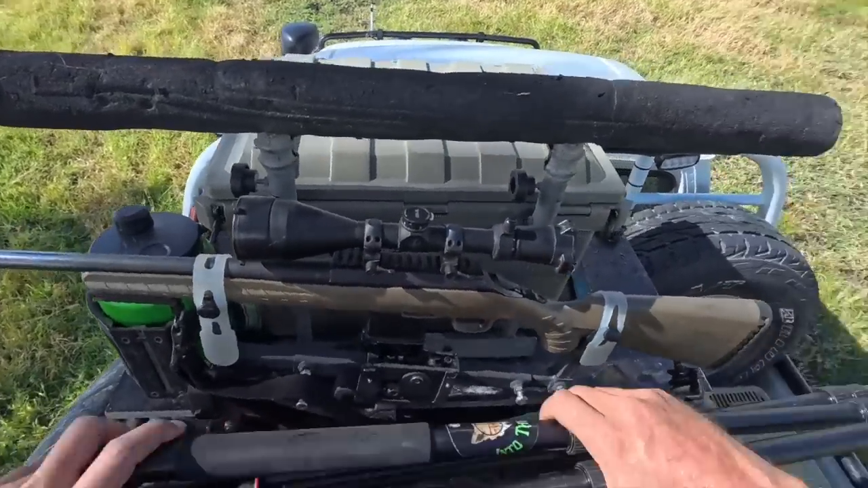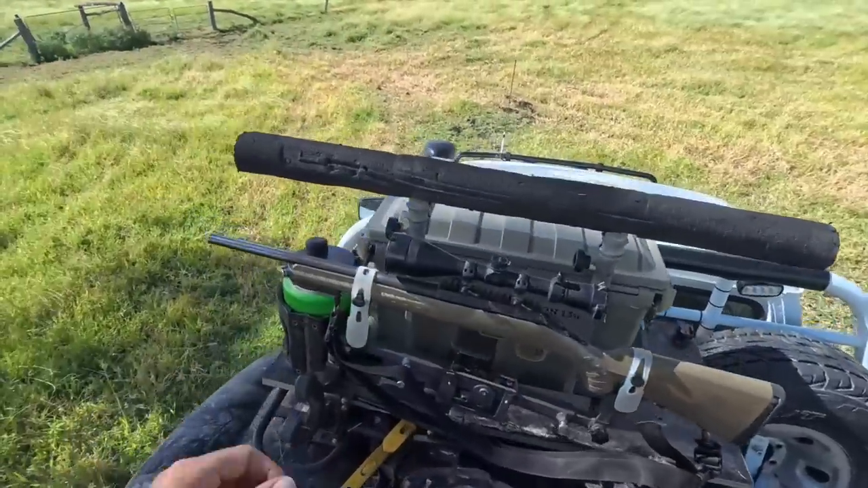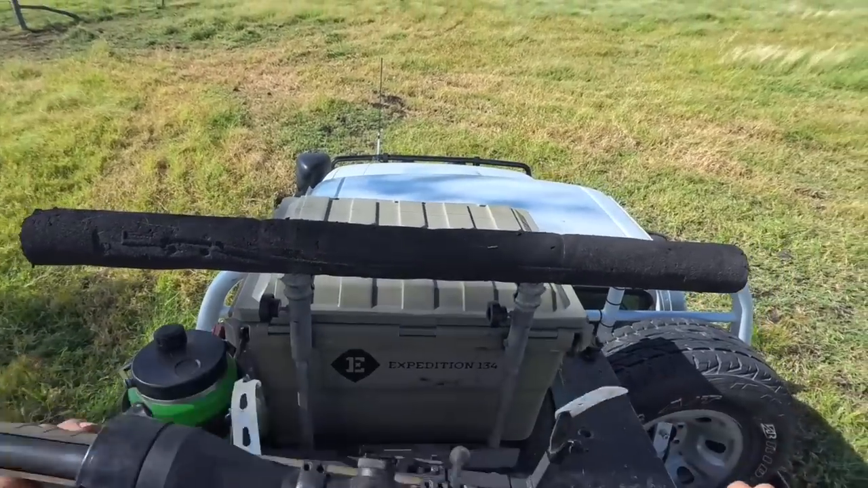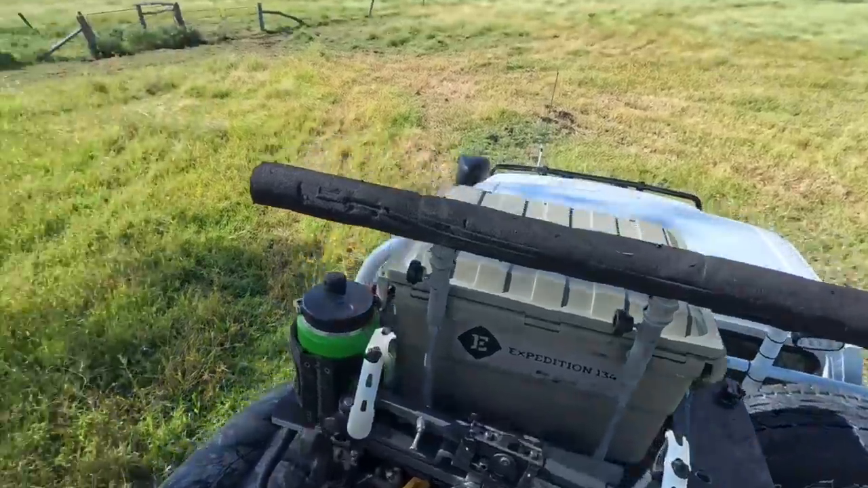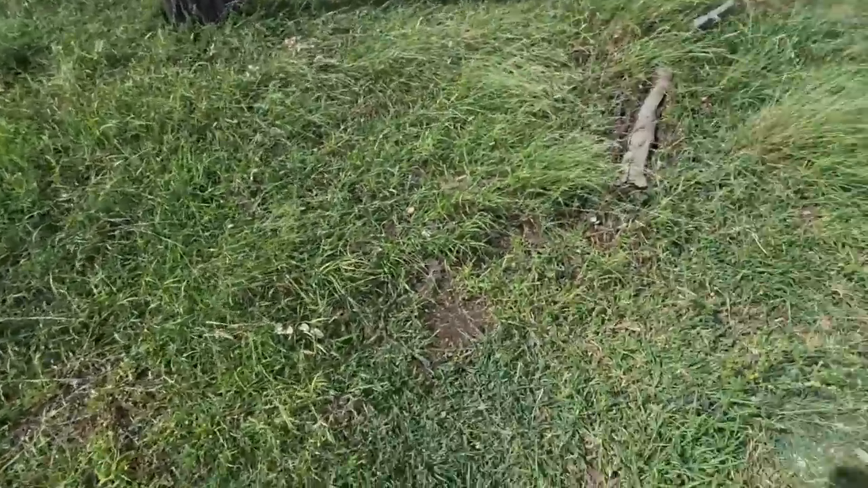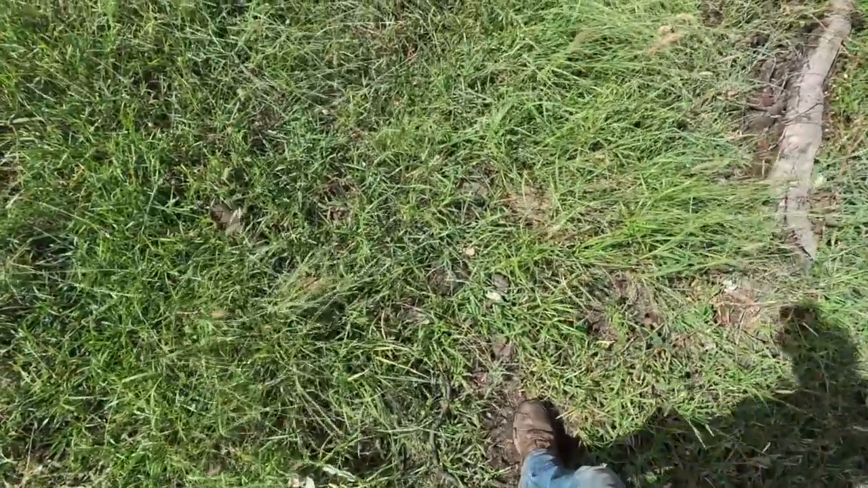Right. Well, amazingly enough, this one here is still set. The cattle didn't find it.